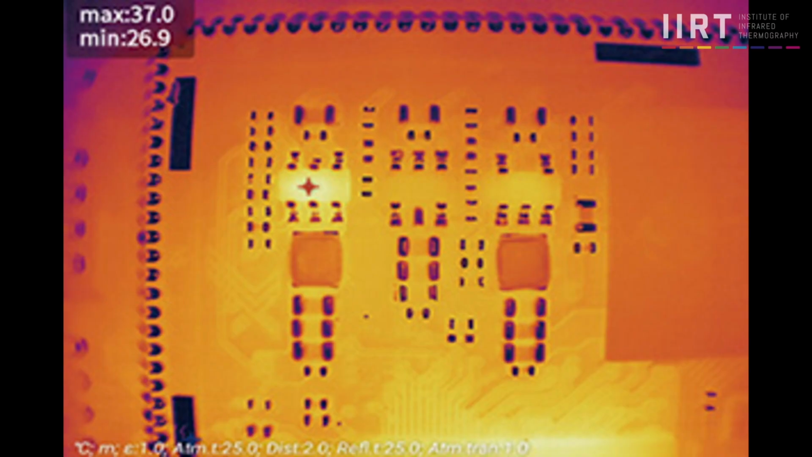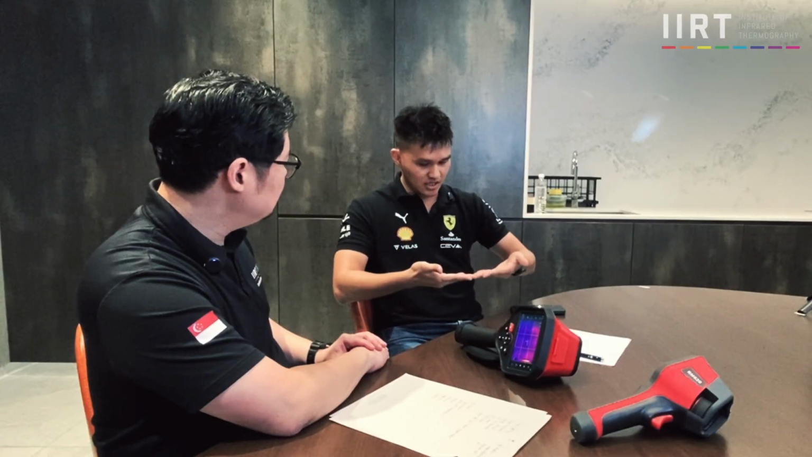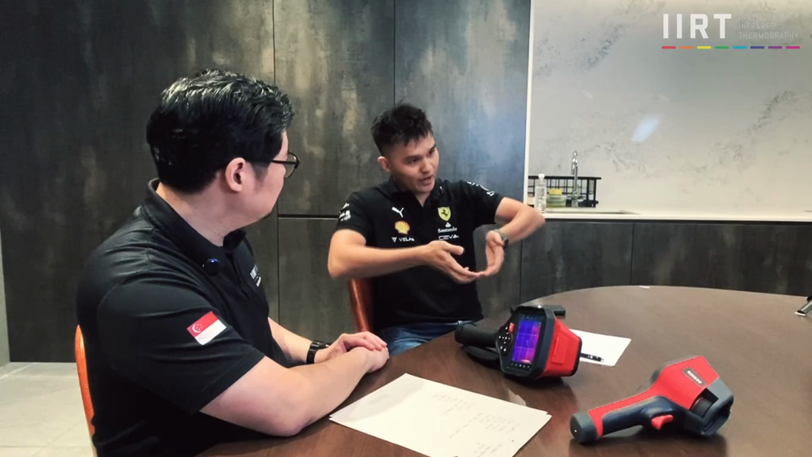Other than that, we also have customers who want to see small heat changes in very small components. They want to identify a special material: when they heat it up, when will it get deformed? So they mount a thermal camera in the lab environment to observe this. Some of the deformations actually change distance. Imagine a blank piece of material that, over time as it gets heated up, can get deformed. When it gets deformed, these two parts will no longer be in focus.